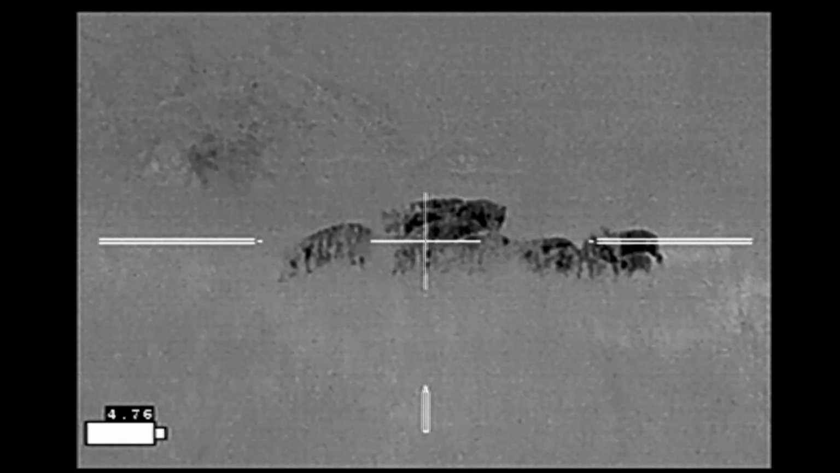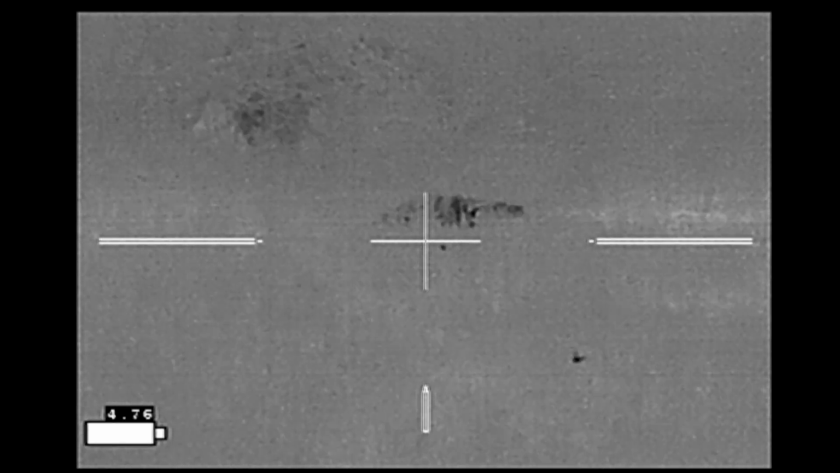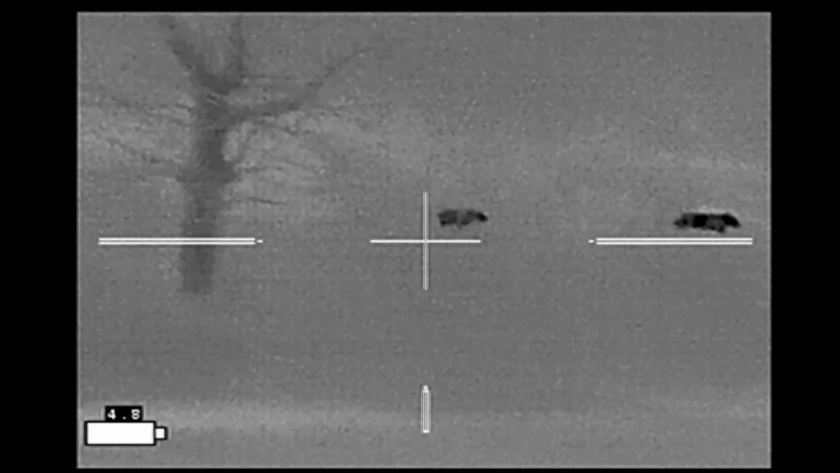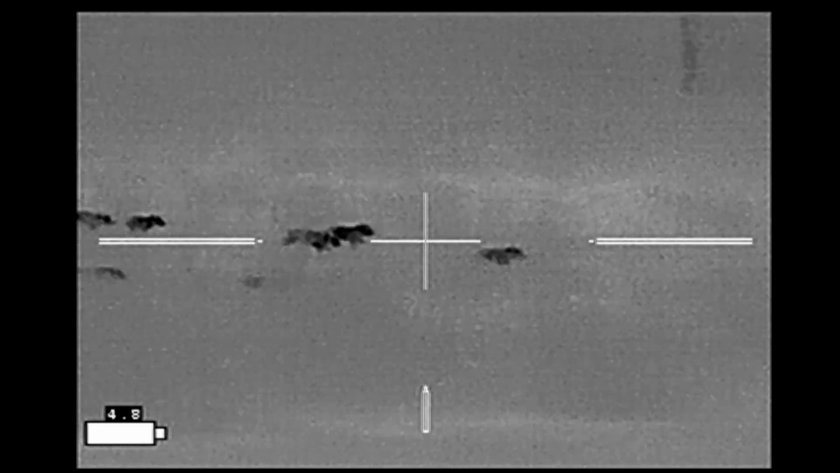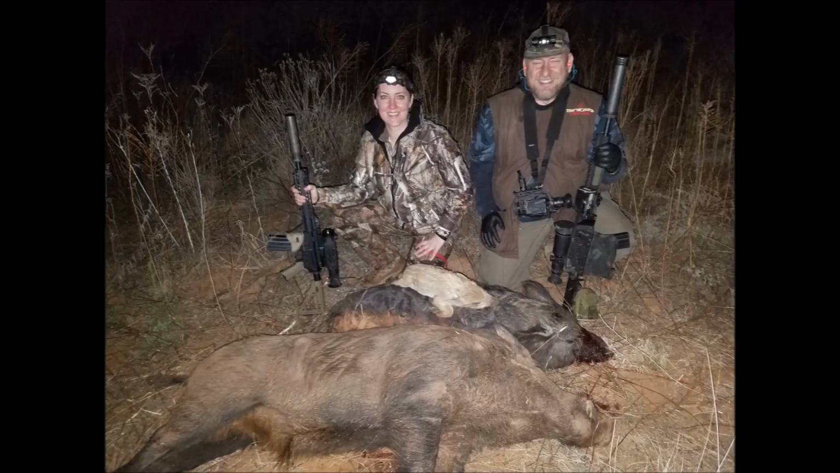So Dave is counting us down. My sow goes down, and to our surprise, a lot of the piglets run off to the right. Little piglets? Yep. I get one follow-up shot here, and that's going to be it for our hunt. Erica dropped a big 230-pound boar. I got a smaller sow and much smaller piglet.